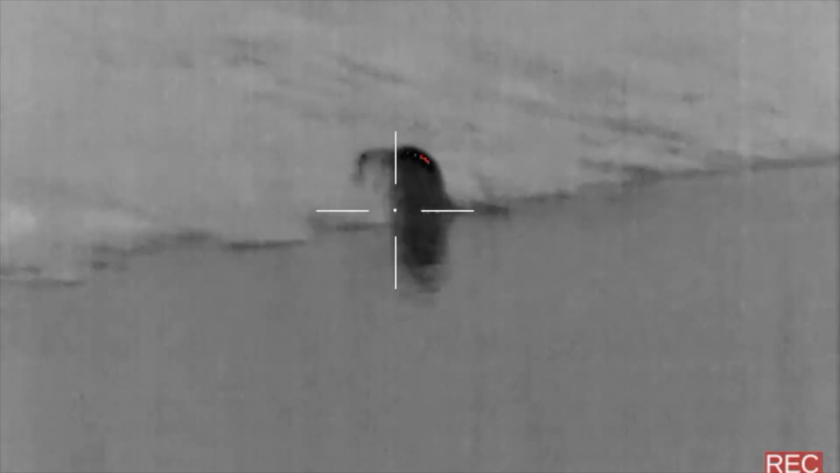It was now 9 p.m. I worked towards the pond, scanning with my Pulsar Axiom XM30. I instantly picked up something moving on the shoreline. Since it was on land, I needed to make sure that it wasn't a raccoon. Its large rear hump gave it away that it definitely was not a beaver. 5 minutes later, I caught movement in the water, and we'll pick up the action from here.